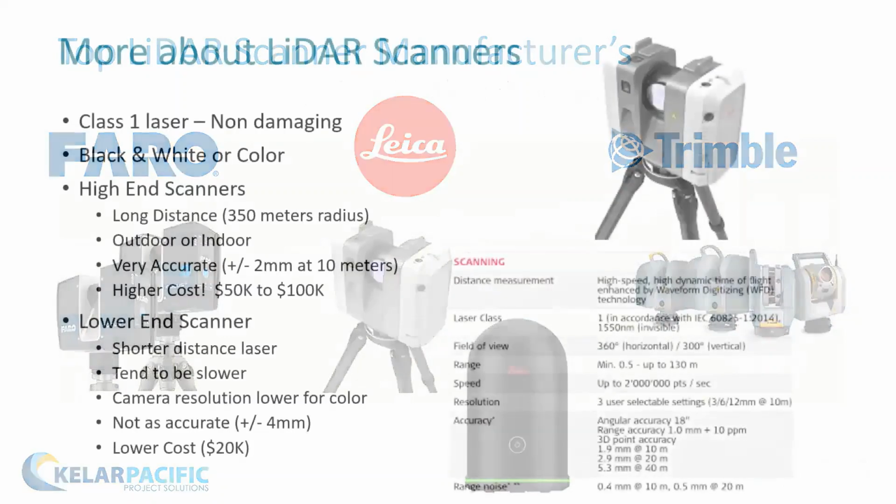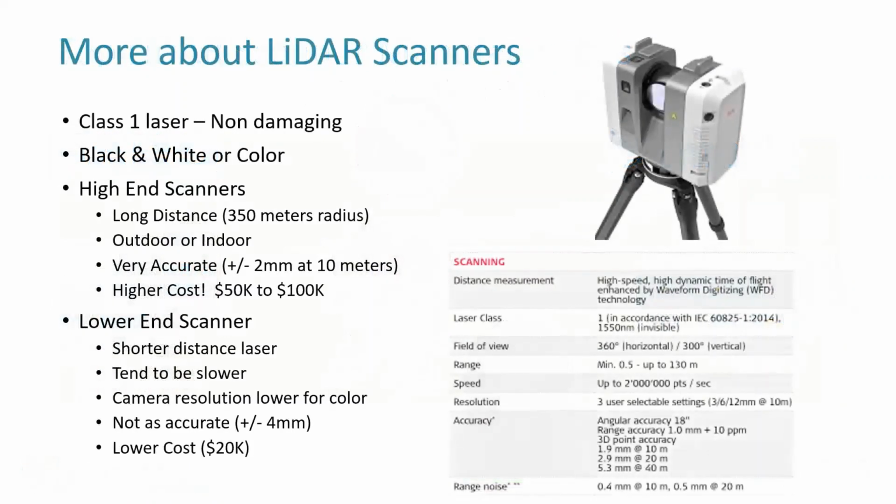What else do you need to know about LiDAR scanning? First of all, it's a class 1 laser, so it's non-damaging. We get a lot of questions from customers. Hey, you're going to scan this mall. People might be walking by. Is anybody in danger? No.